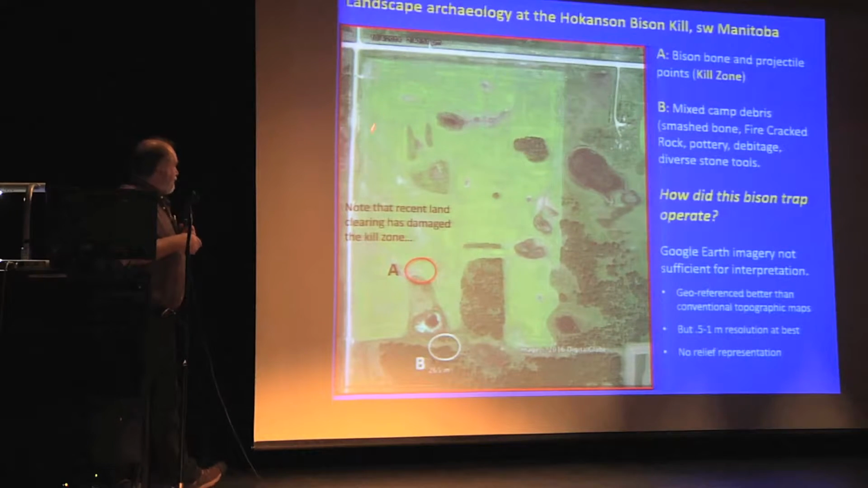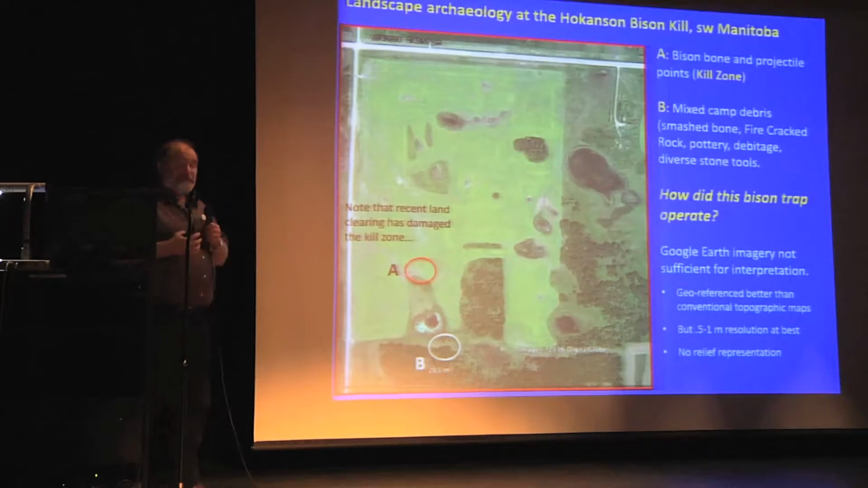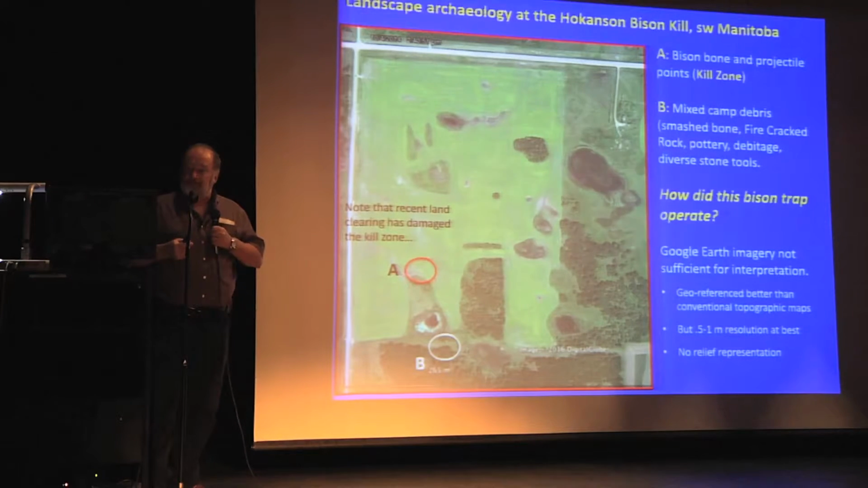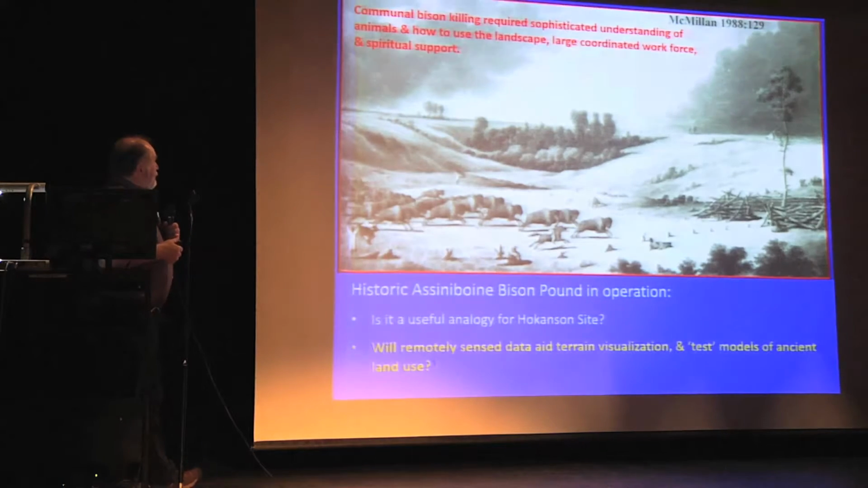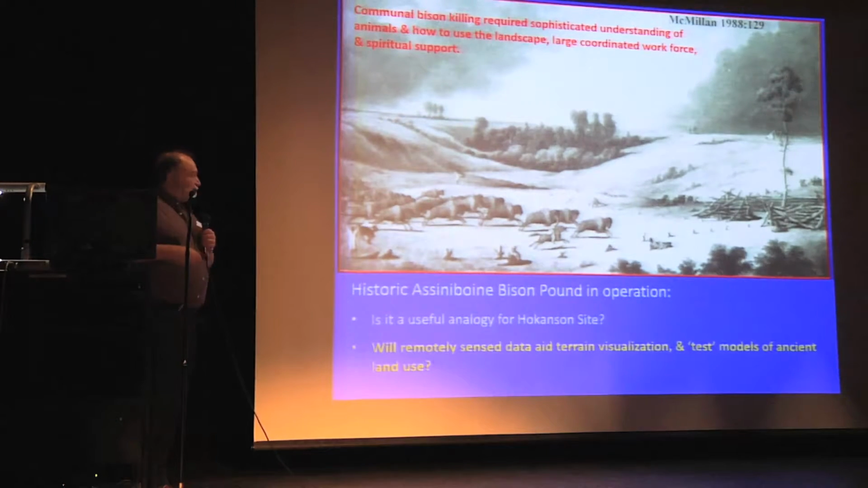Now, this kind of data was not available to me when we were first working on this site in the early 2000s. Even this much, much improved satellite imagery is still not sufficient to really capture the essence of how the landscape was used to capture these animals. We were using these kinds of historic sketches from the mid-1800s to imagine how communal killing was being done. Here is the log and pole corral or pound into which the bison are being driven.